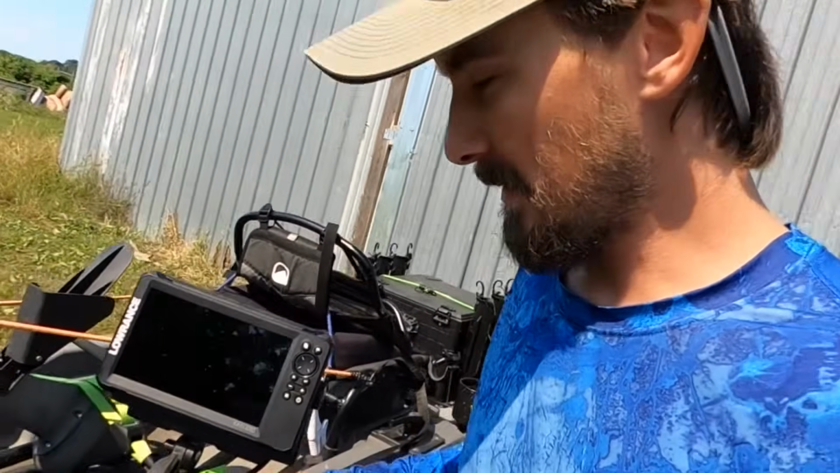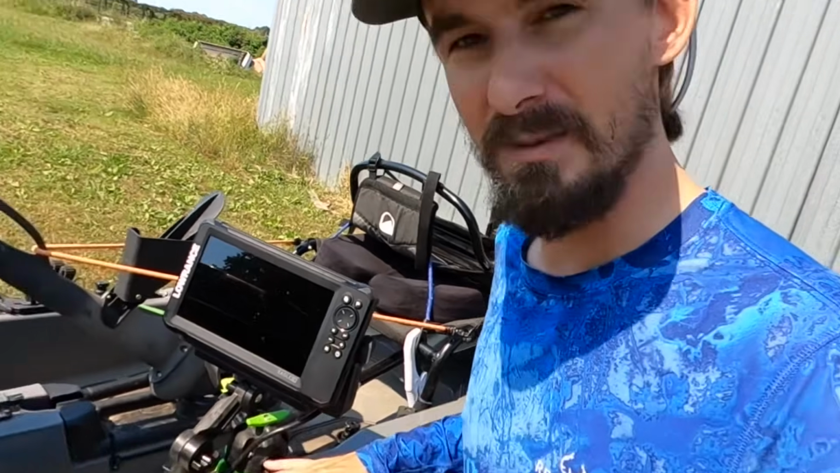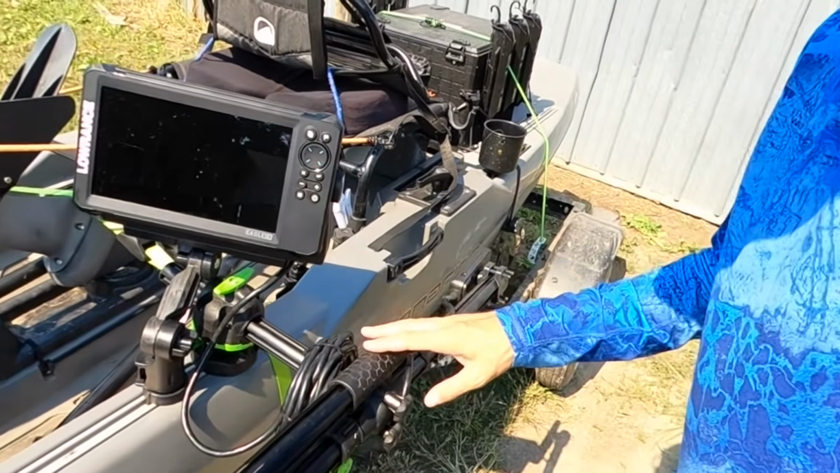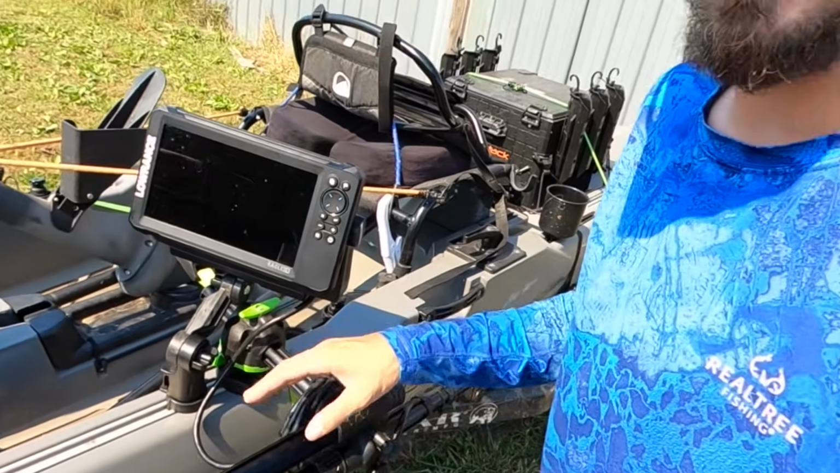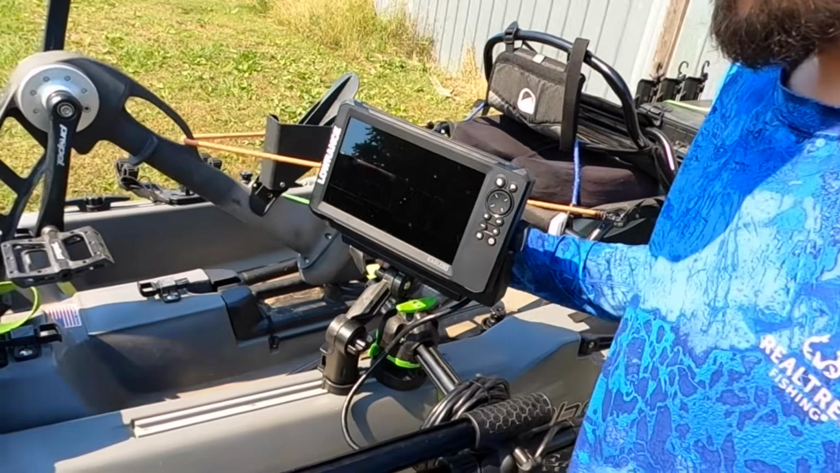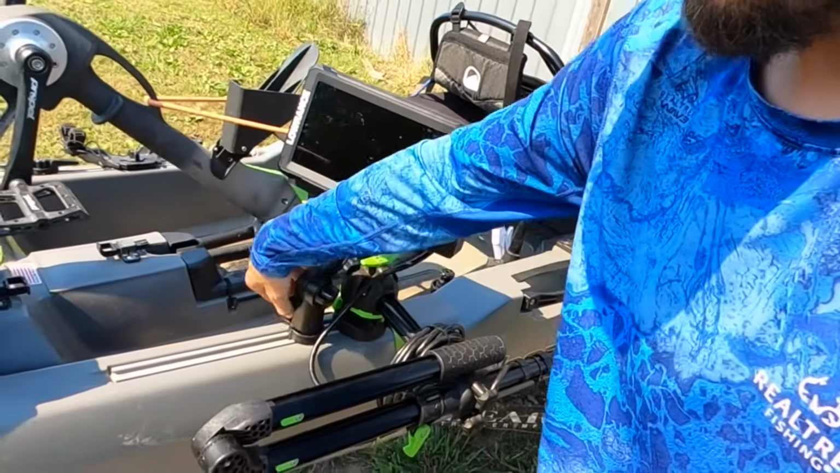Now, if you're planning on being mobile like I am, I want this to come on and off of my kayak every time I go out, mostly because I don't want to trailer it. Trailering it is going to be too nerve-wracking to me. So I went with the Railblaza mount, as you can see, and this is the smaller one for kayaks. It just folds right up, and I also have a Yak-Attack holder for the graph itself.